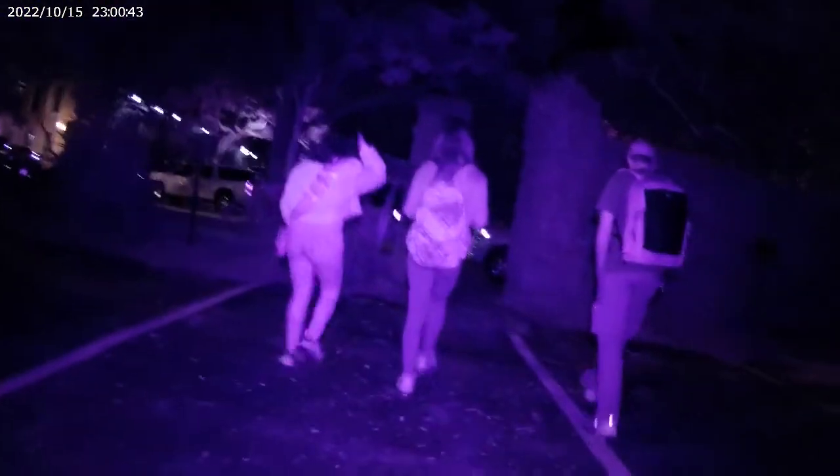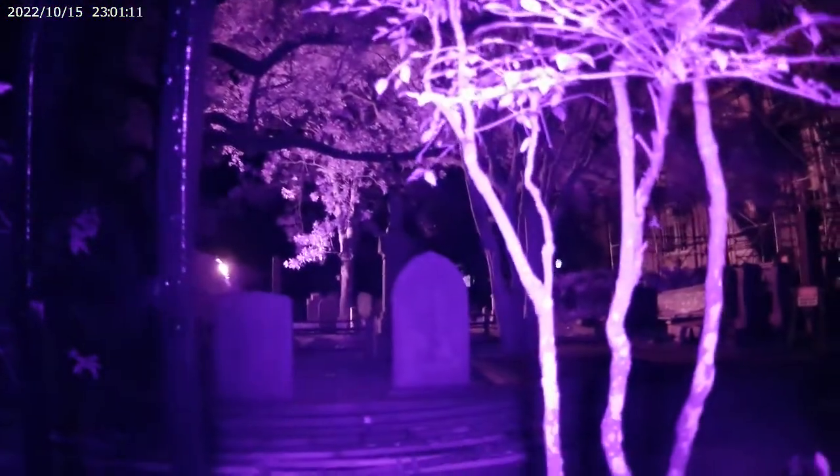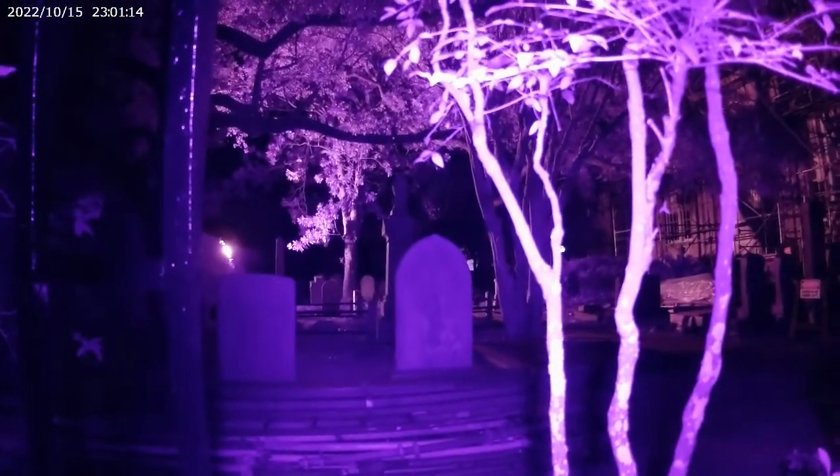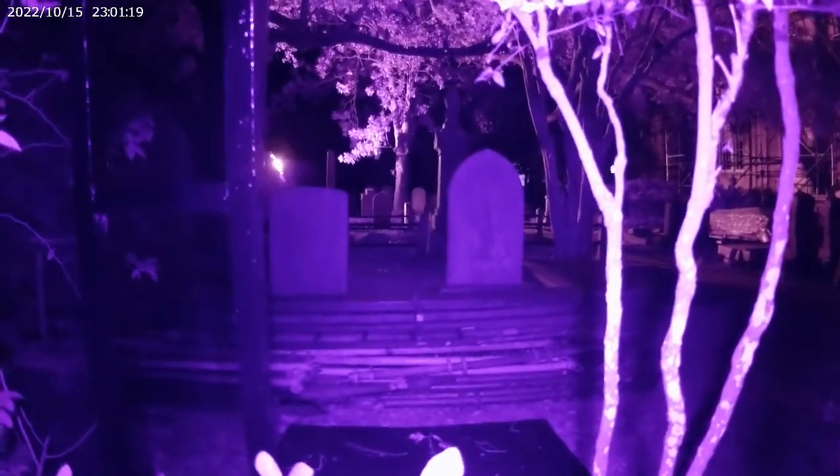I want to go over to the cemetery. Yeah, we were here last night. Crazy camera you have. We were standing right here. I was watching the funeral music. The only annoying thing about this is there's lights right there.